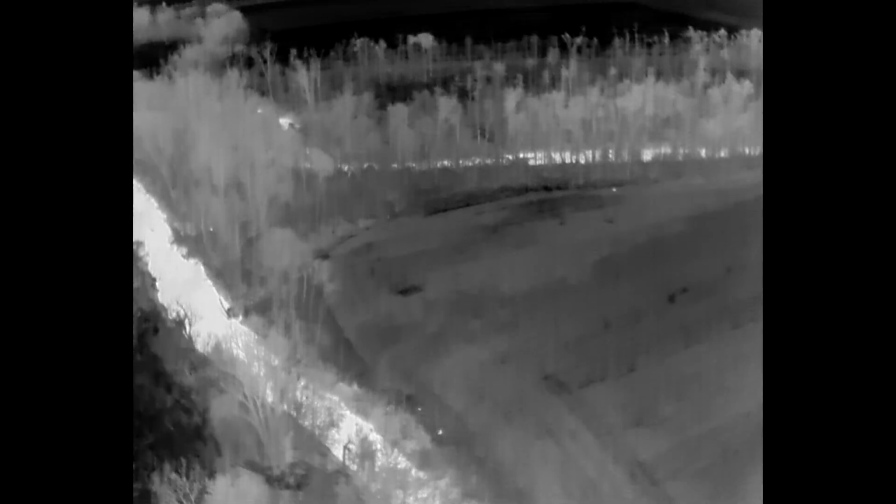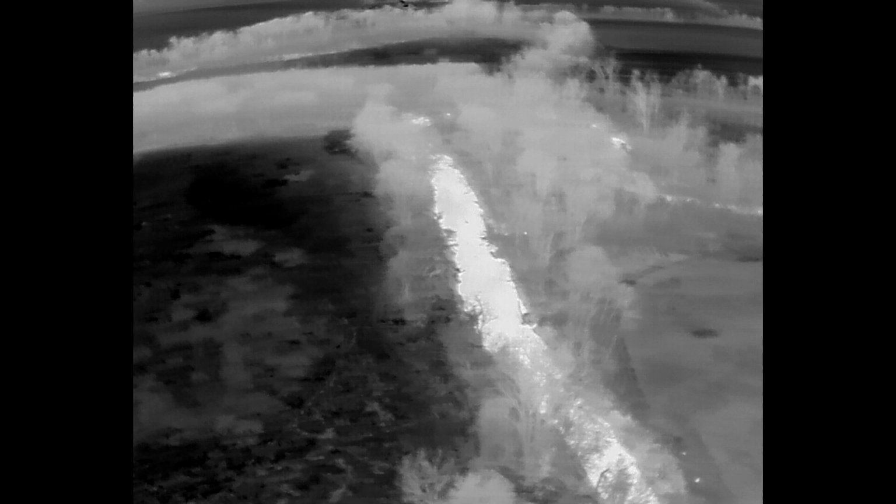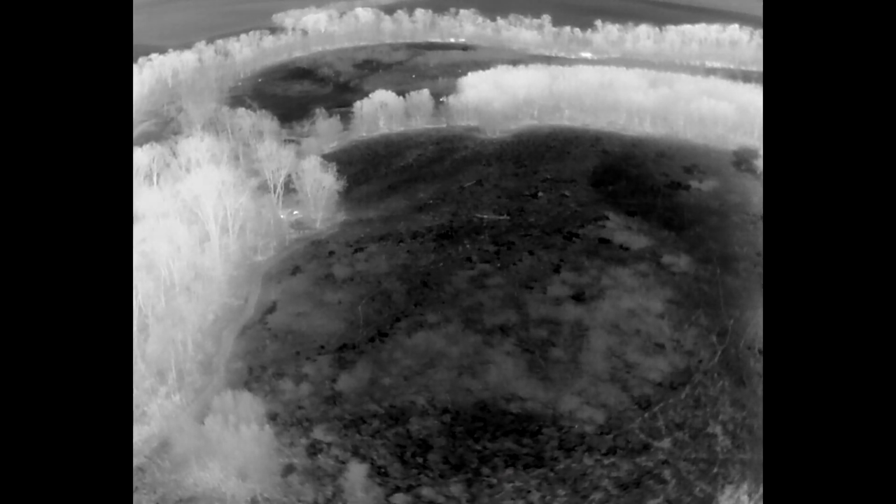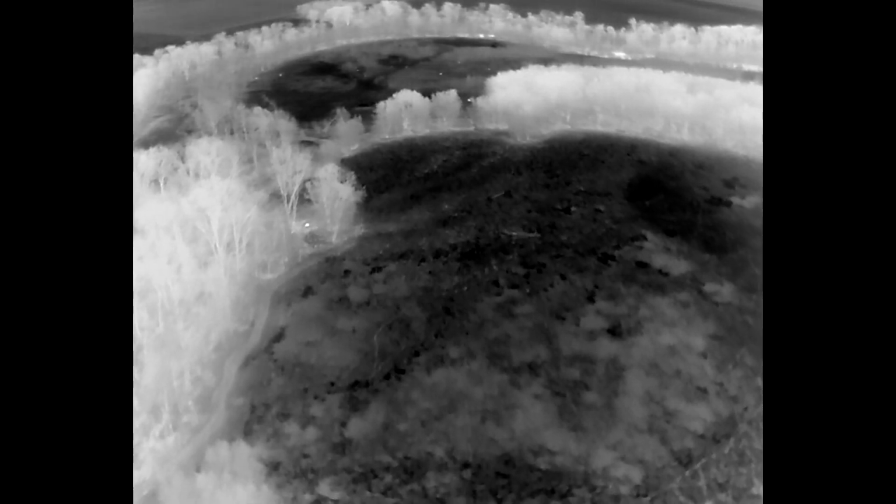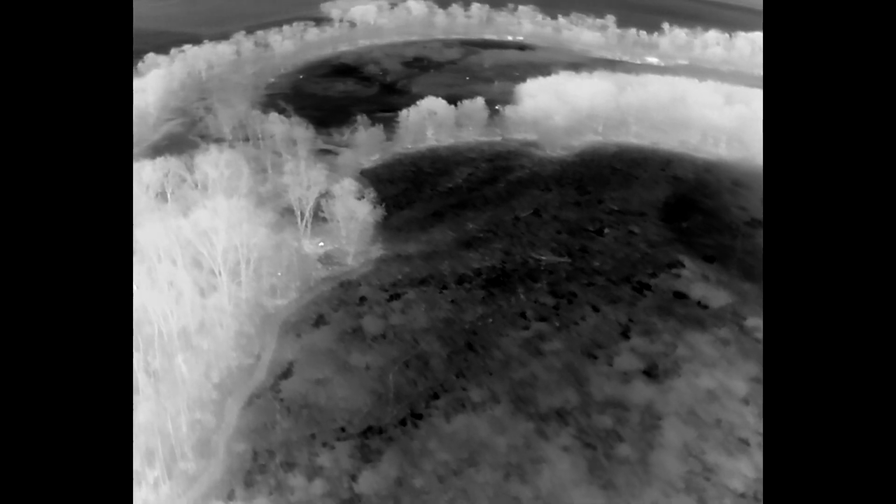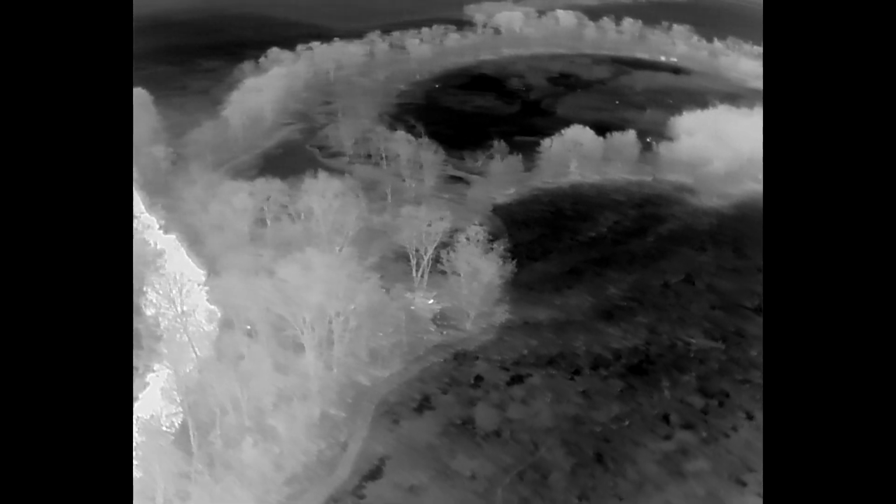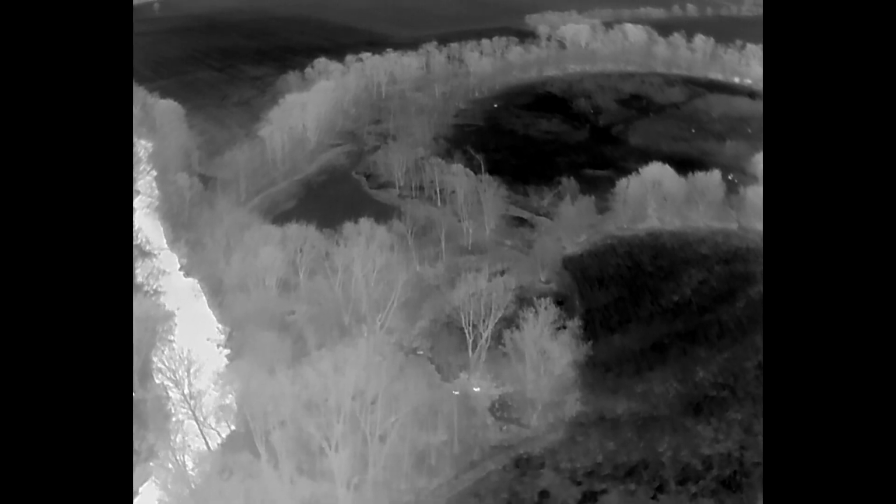And then as I look further east and then pan a little bit towards the north, I pick up more animals. Out on that kind of a peninsula, there's some thermal signatures that I wanted to go investigate, so I flew over there, and I'm doing that now.